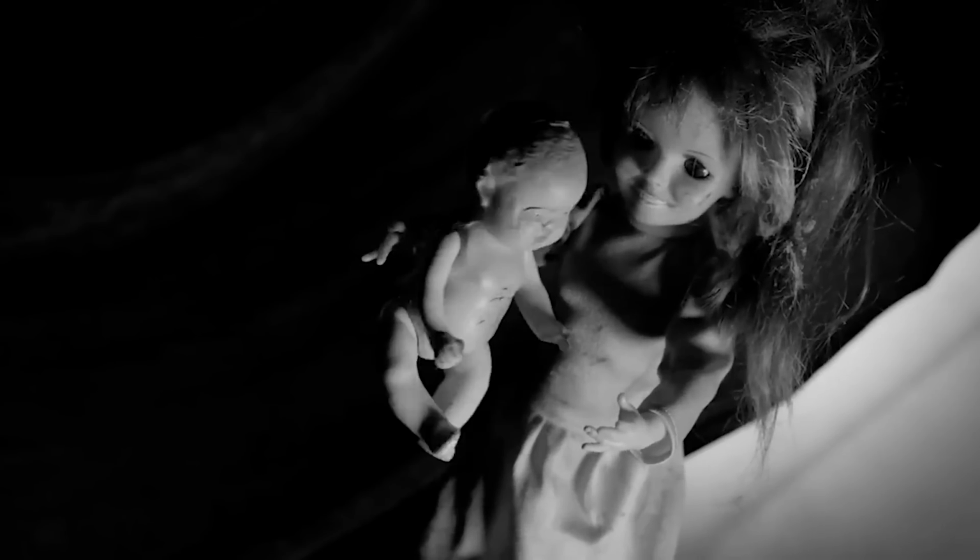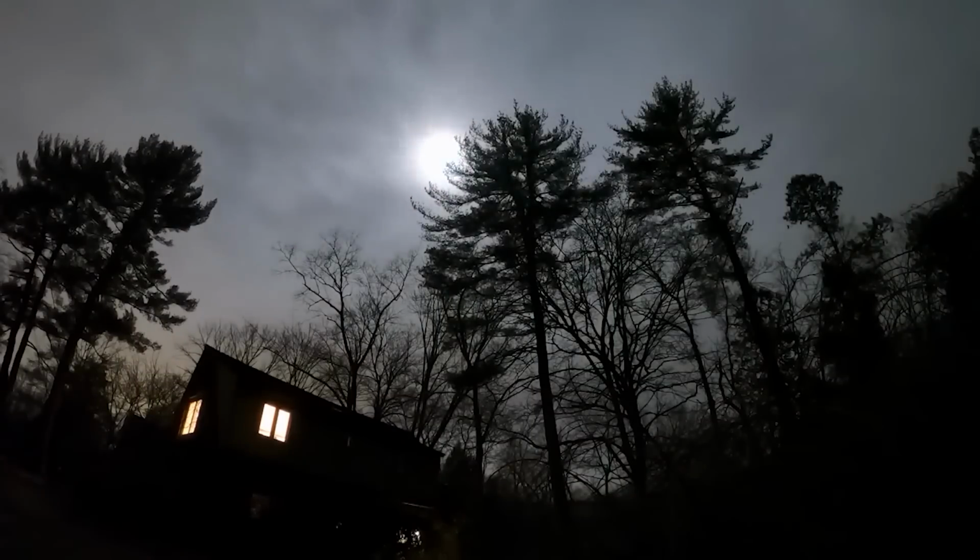What made it truly unsettling was the fact that it hung in the air, slowly descending as if defying gravity. This wasn't any ordinary toy. It was a creepy, supernatural presence lurking in the shadows of the house.